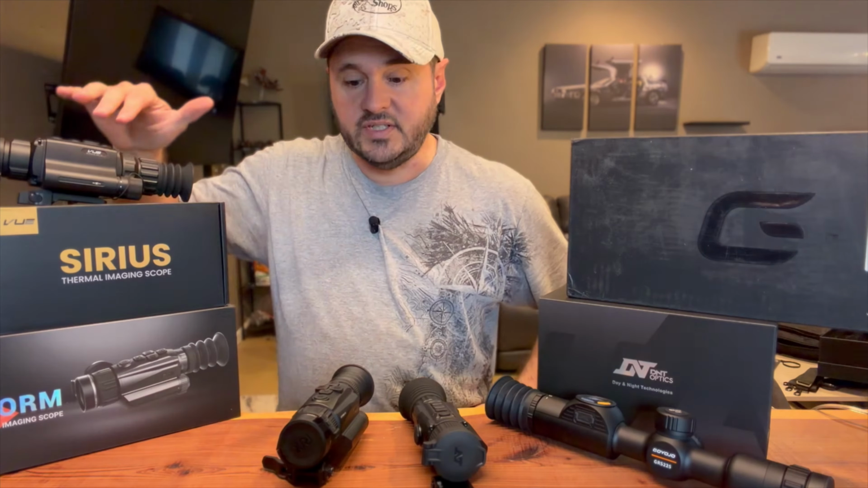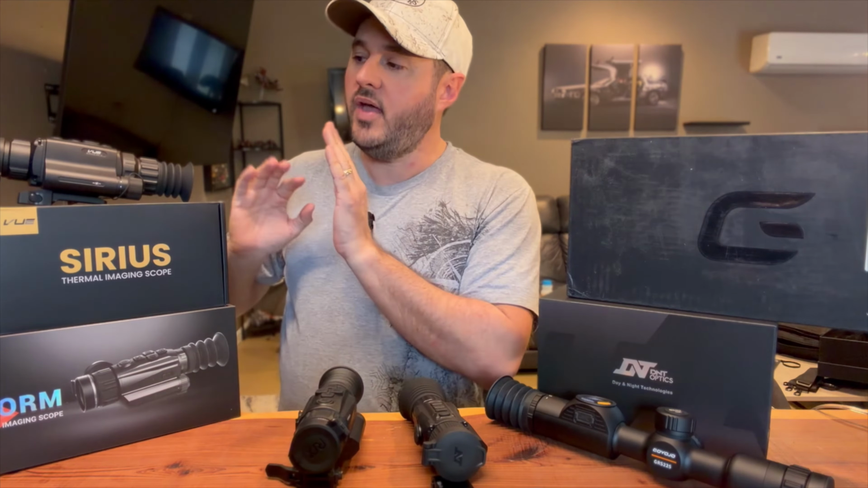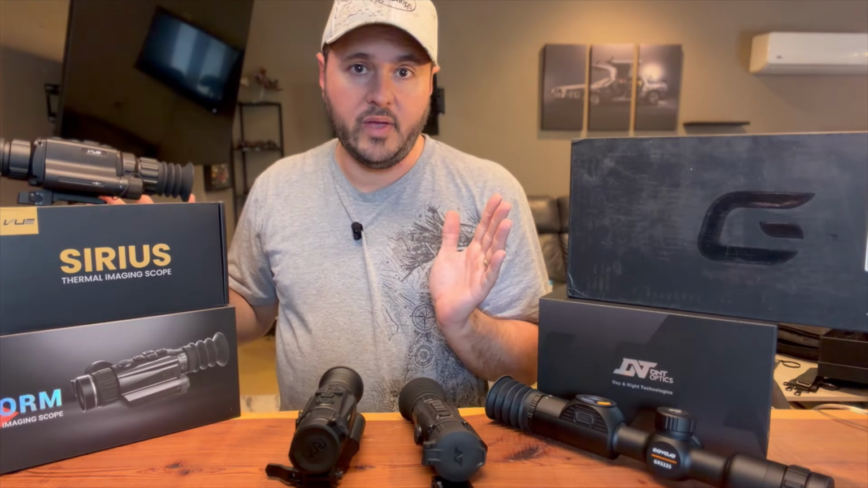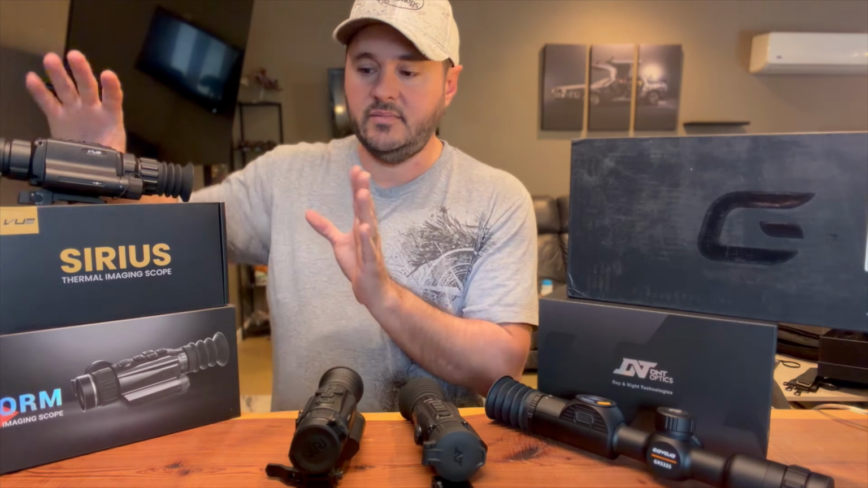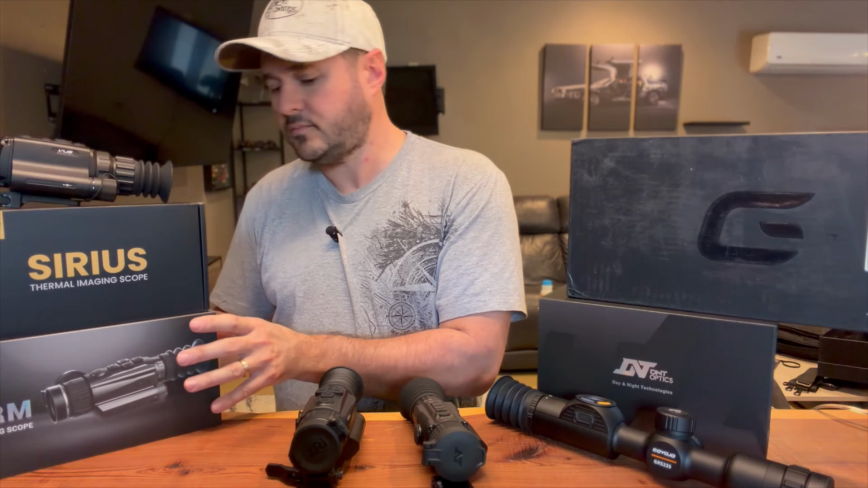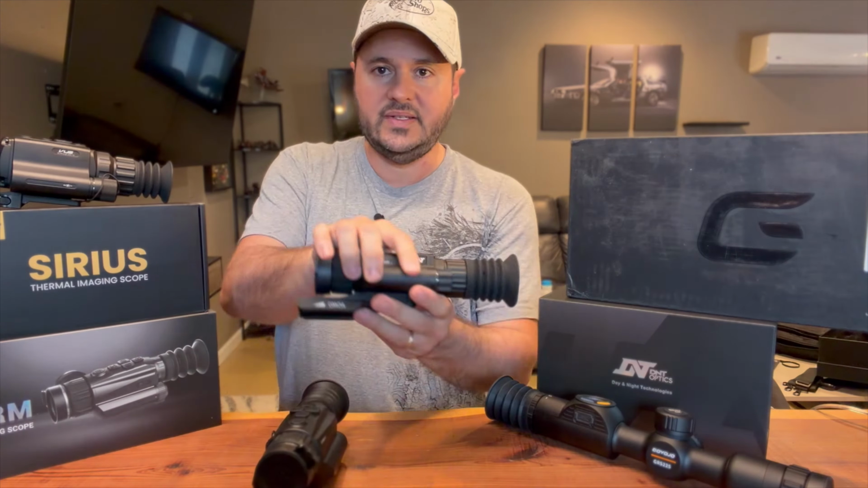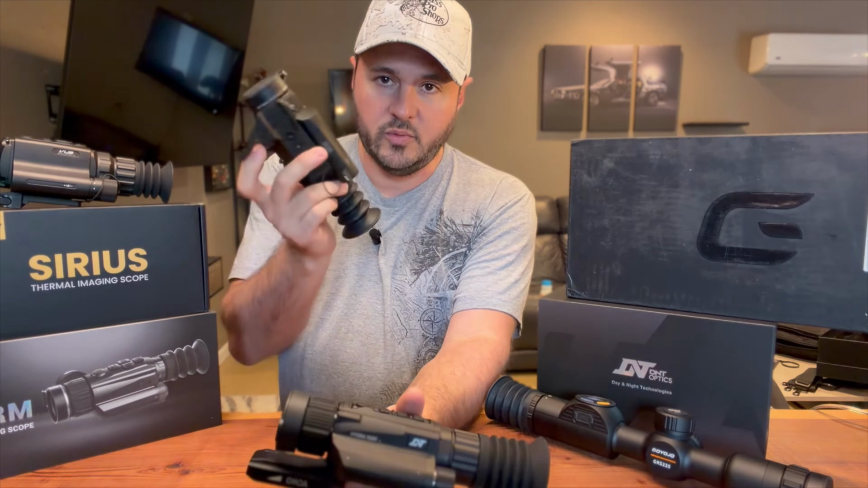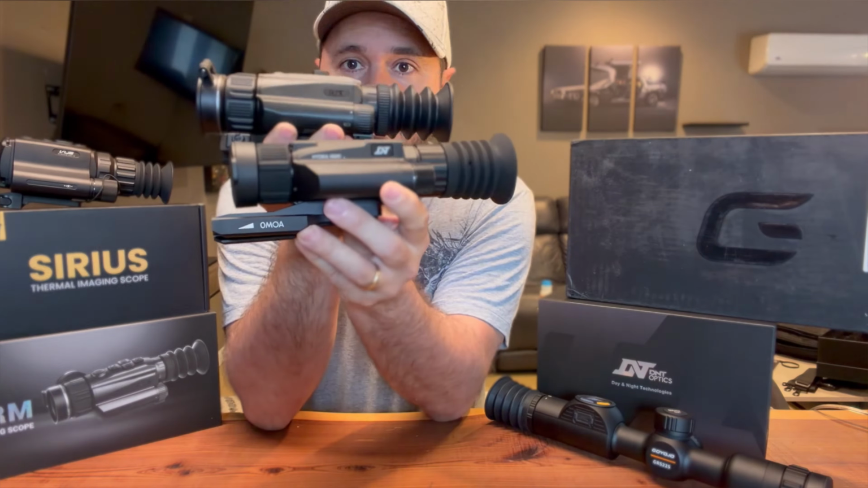But the menu system was identical to this one as well. So the menu system is good. The actual scope, the way it functioned, was actually okay. But just those couple little features, that's what took it out of the running. Okay, so that leads us down to the last two. That would be the DNT Hydra, and of course, what I've just been talking about, the RIX Storm. Which of these two is the best?